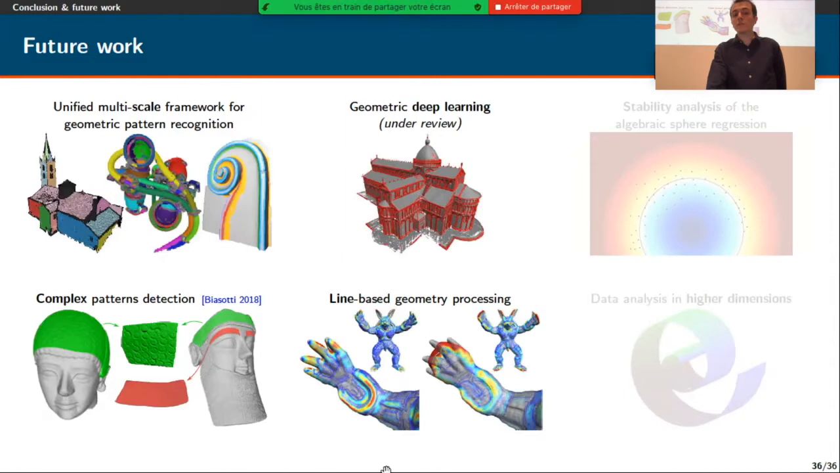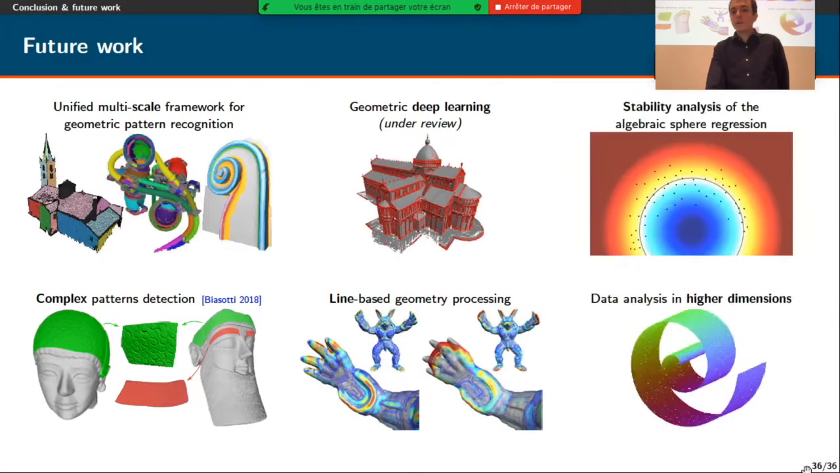The lines we generate at multiple scales can also be structures that could help different geometry processing tasks, like shape matching, registration, or retrieval, for instance. We are also working on the algebraic sphere fit and more precisely on the stability analysis of this regression in order to evaluate its robustness to noise theoretically.